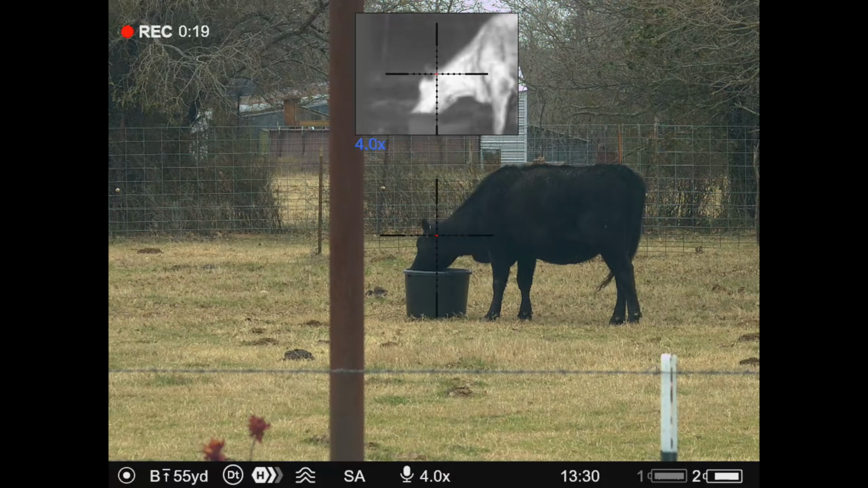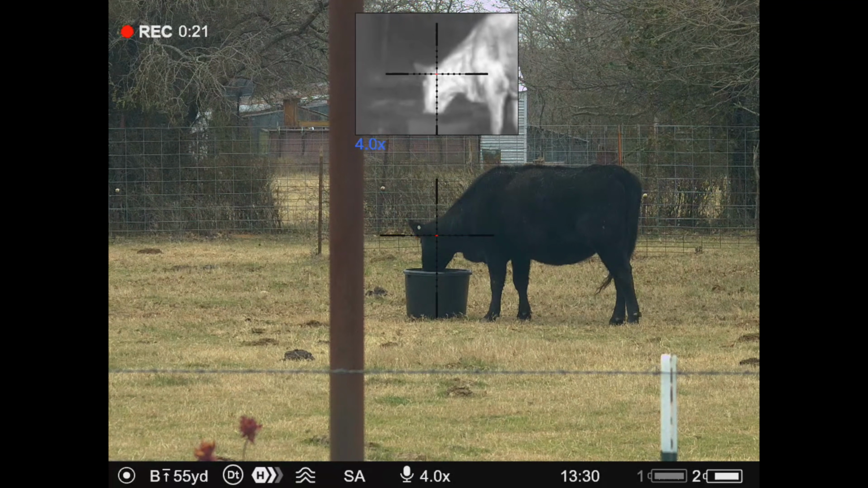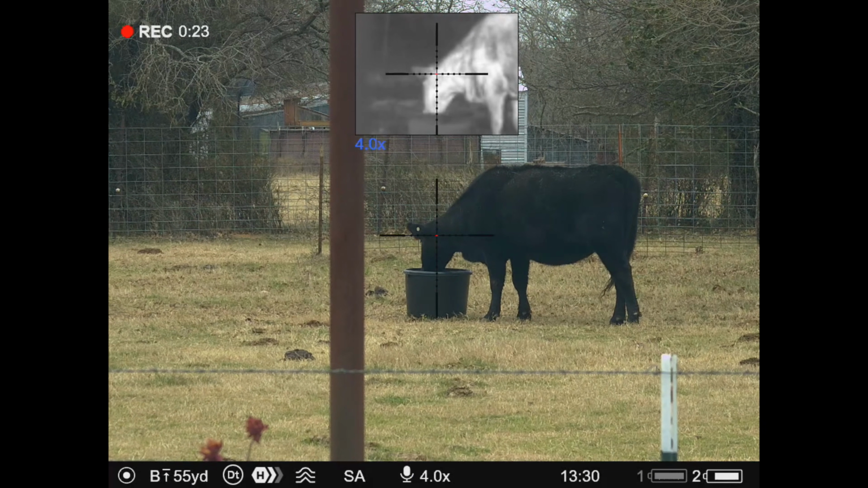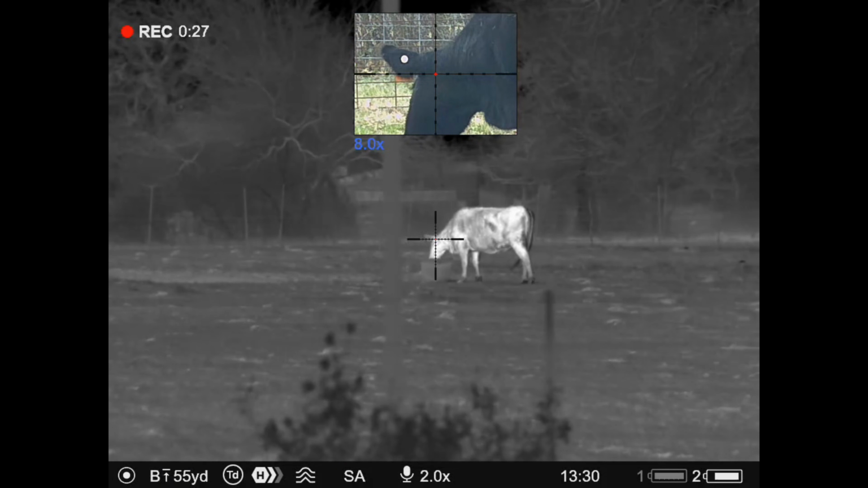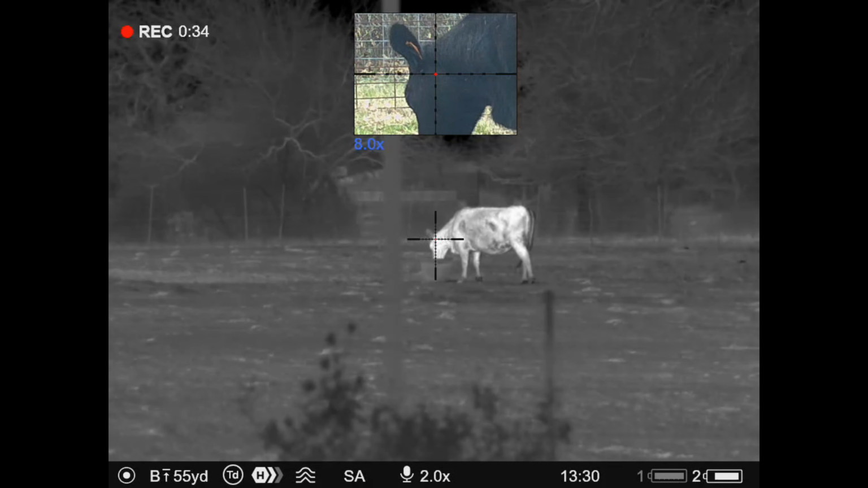So you get your nighttime hunting with this one, like we're used to seeing, but you also get digital daytime in 4K. So you have a nighttime and a daytime scope.